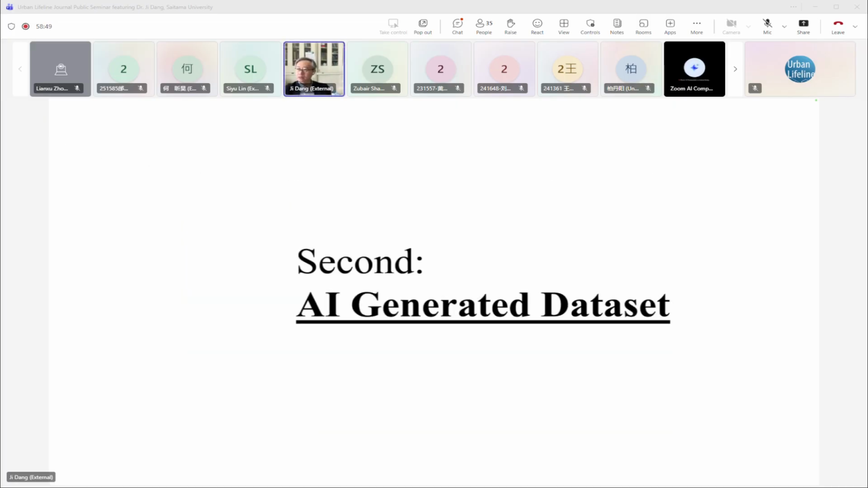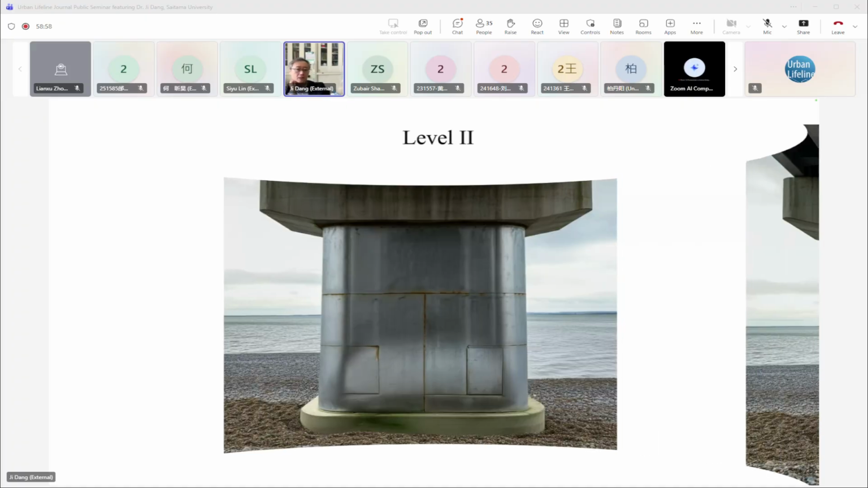So the second step is using generative AI to generate some damage. We only use prompt engineering to generate some steel piers and some local buckling. As I showed in the pictures before, the images generated by AI are quite absurd. But recently, I see on social media some AI-generated short videos of quite high quality.